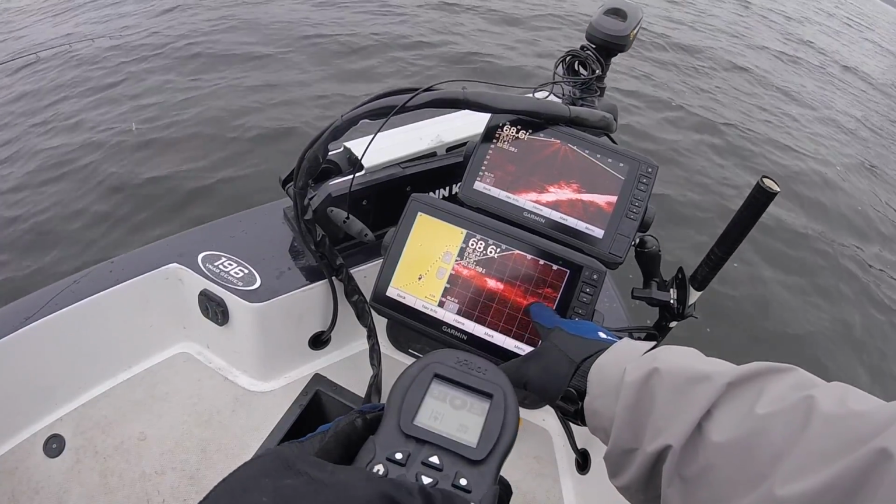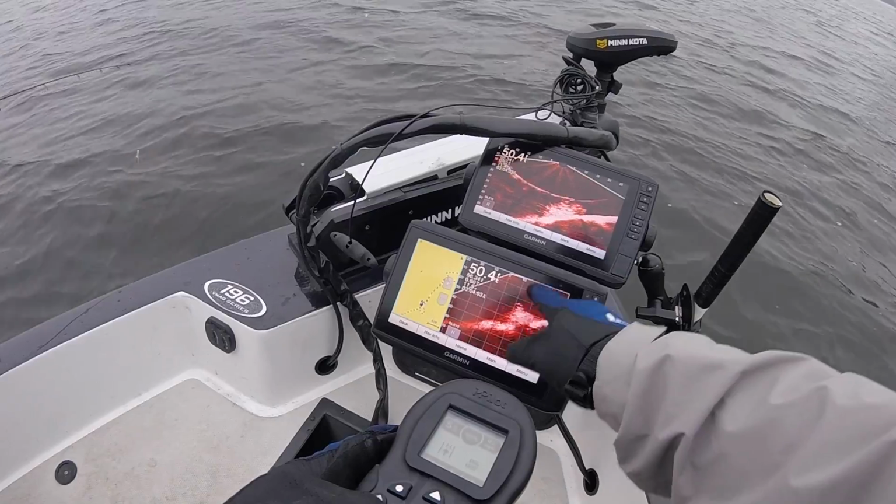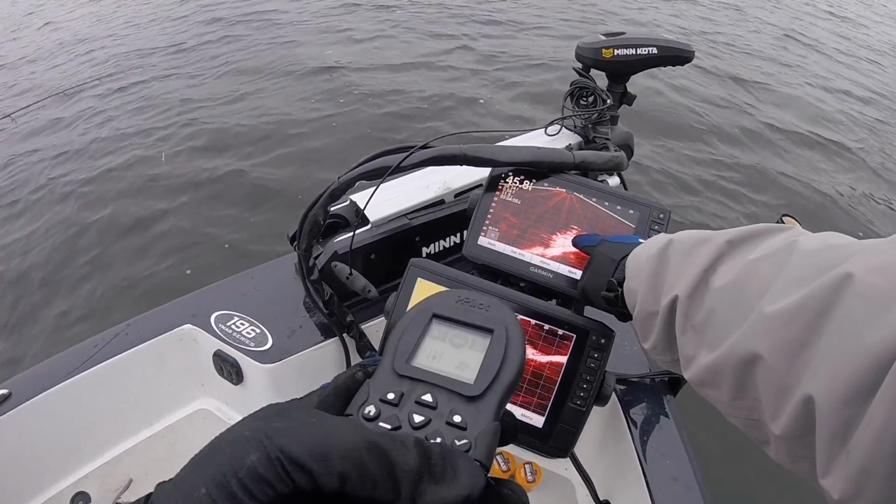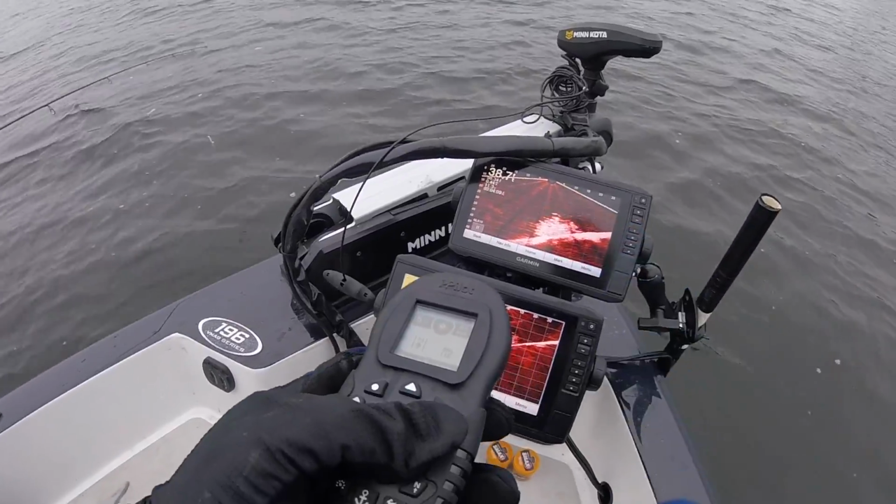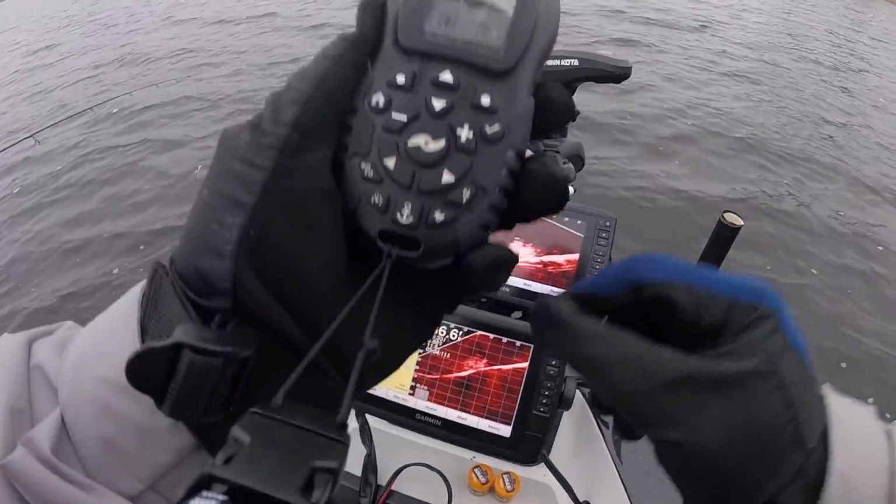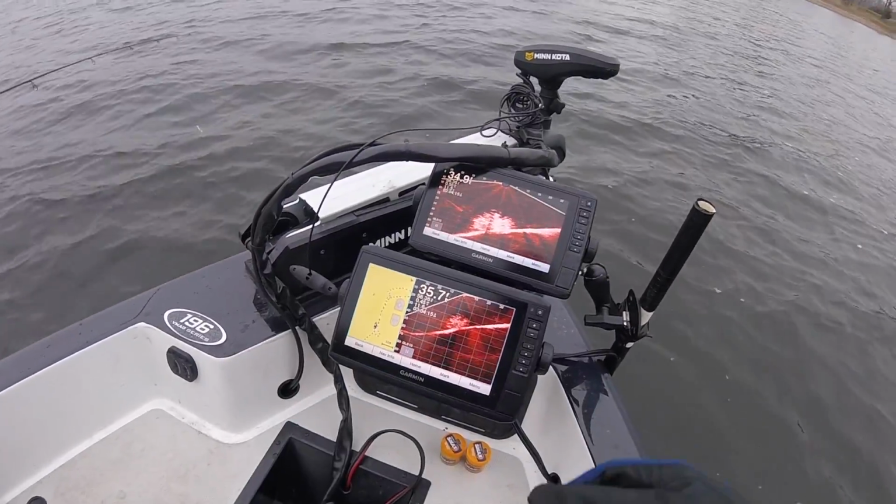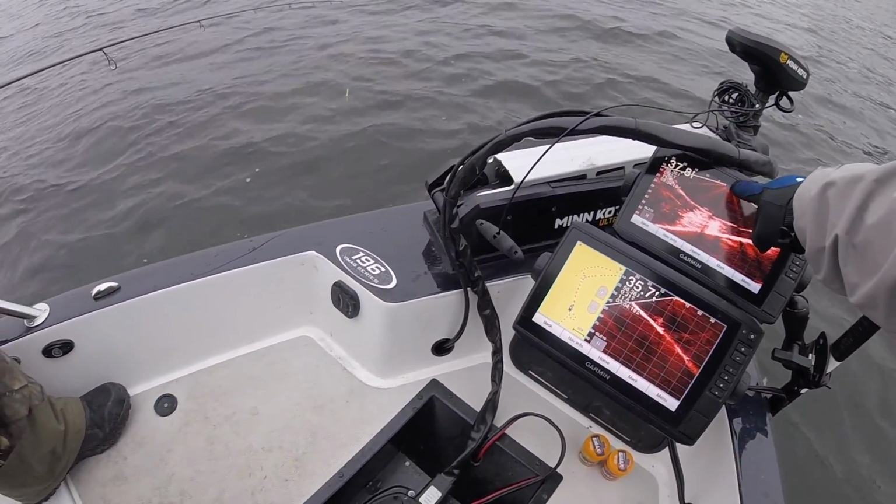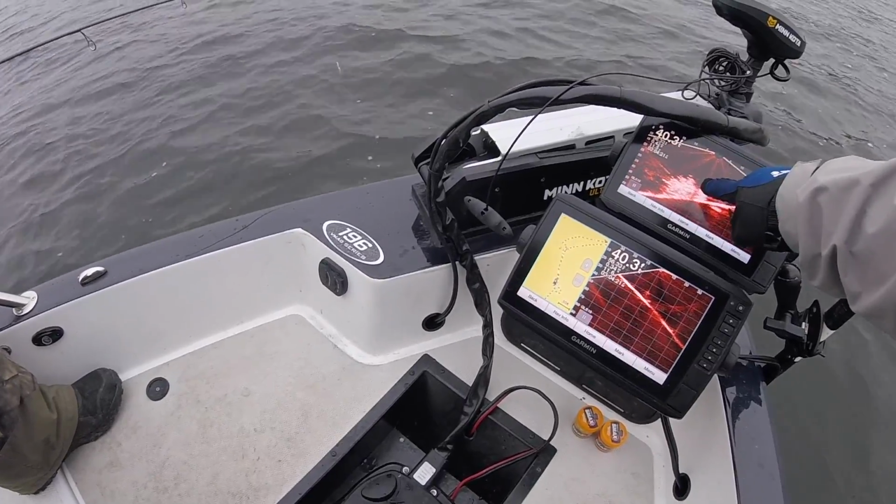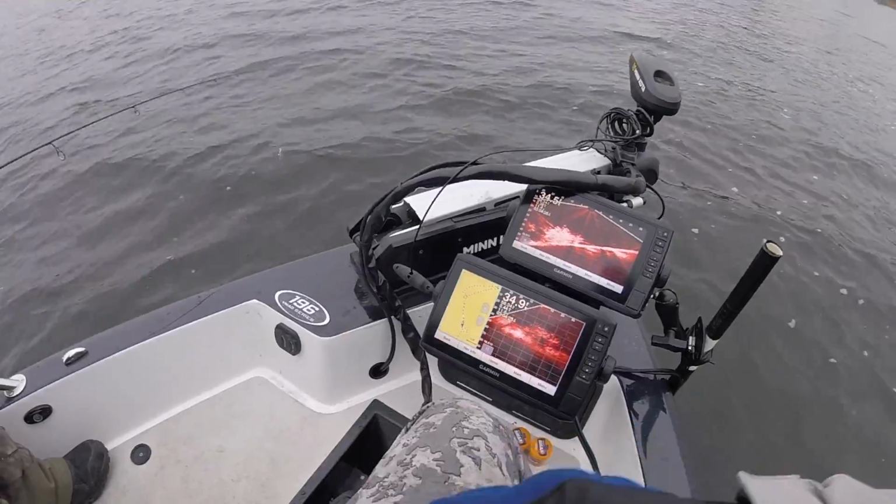So this is a lot different than the way folks usually use live scopes, and yes, it does take 2 live scope boxes to accomplish this, but I can drive right to those brush piles and then set right on top of them with spot lock, and pick those crappie off. So I don't fish with forward view very much, but I use my forward view to find those brush piles, and then I set up on top of them.